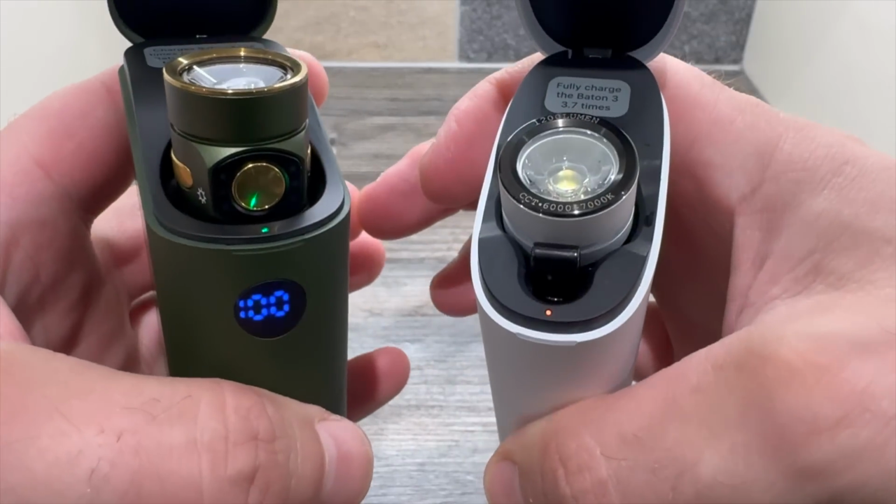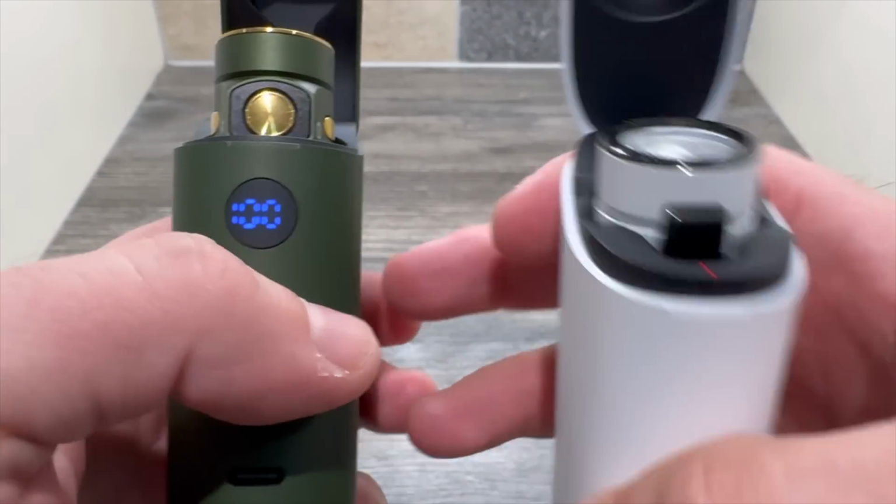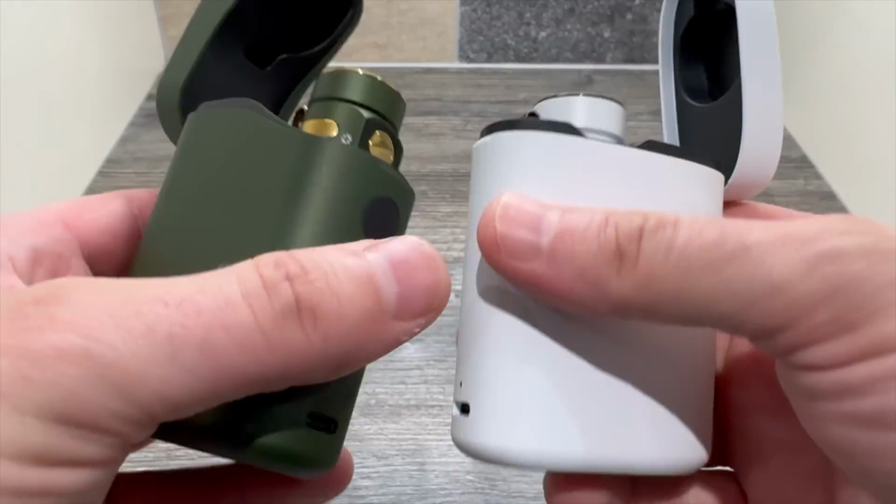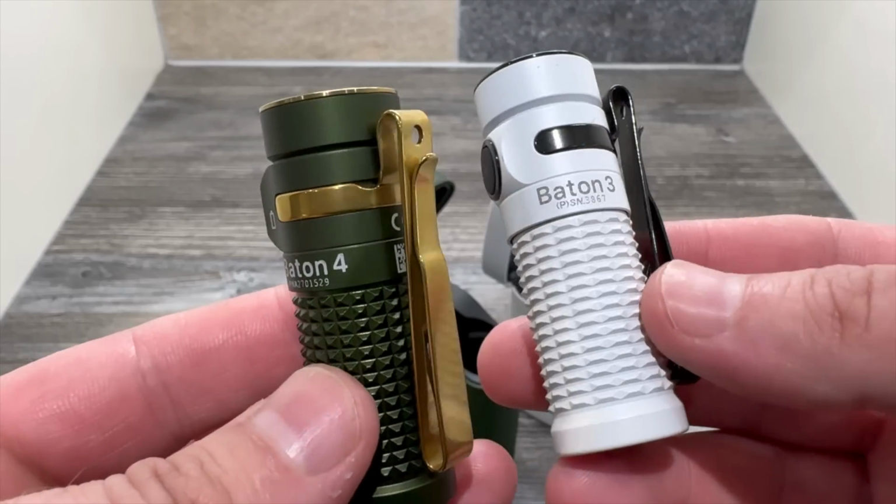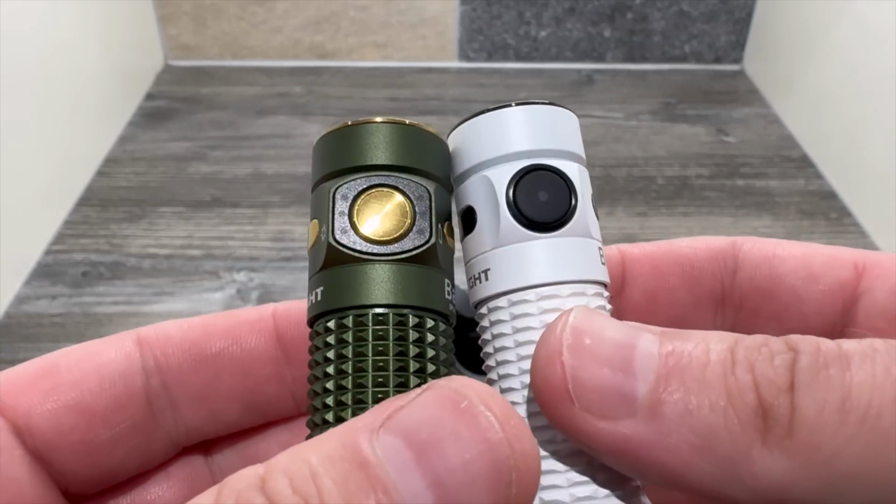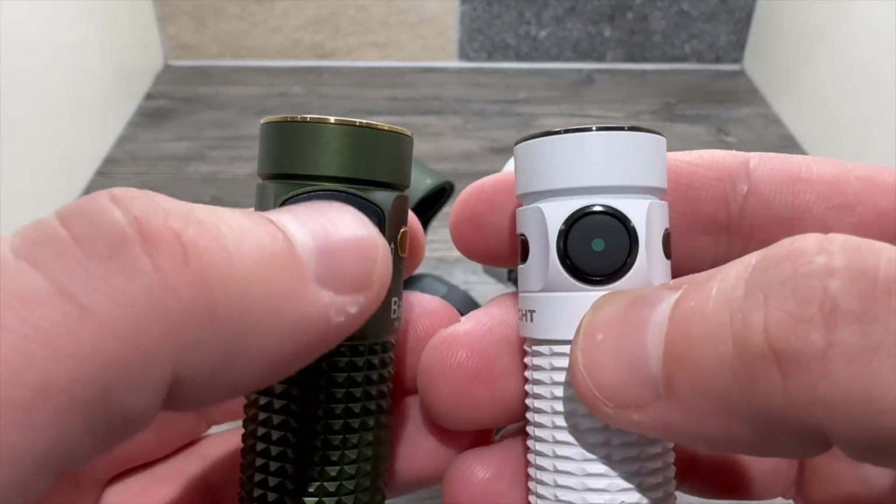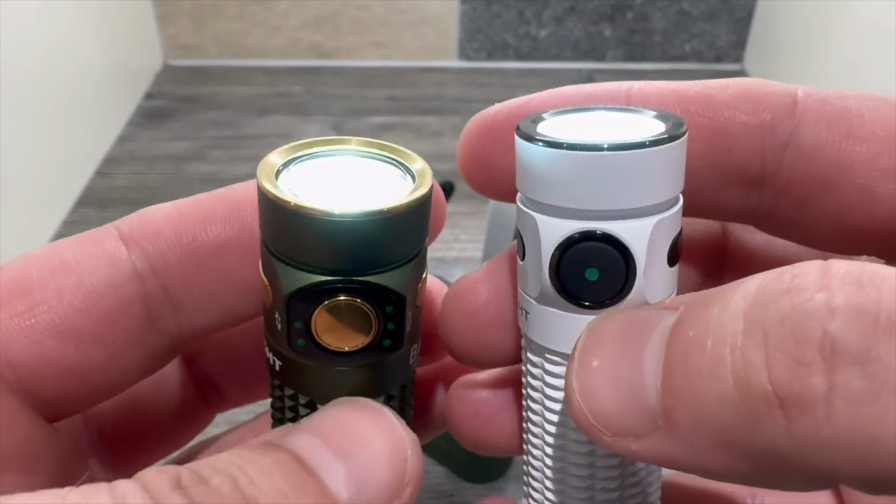Compared to the old Baton 3, the difference is quite obvious. It's got the easy to see display and battery level indicators. Physically it's marginally larger, but the torches are the same size, hence you can charge up the Baton 3 in the newer case, and I really like that feature. The power button has changed to include a torch battery level and brightness level indicator. The brightness level sits on the left and the battery on the right hand side.